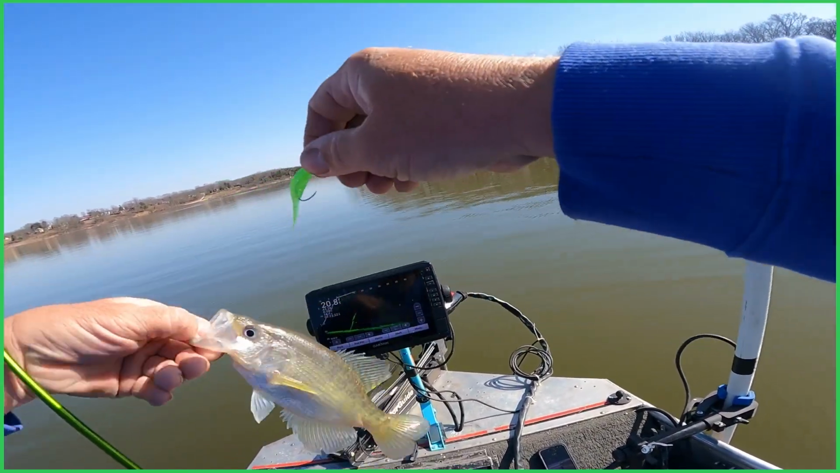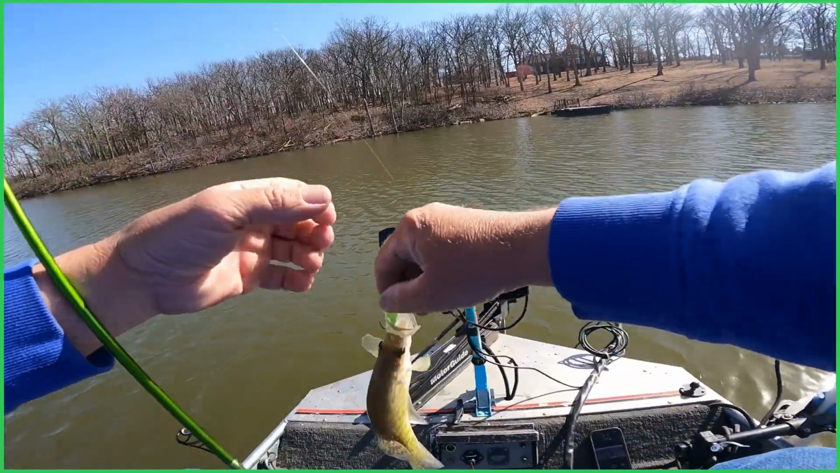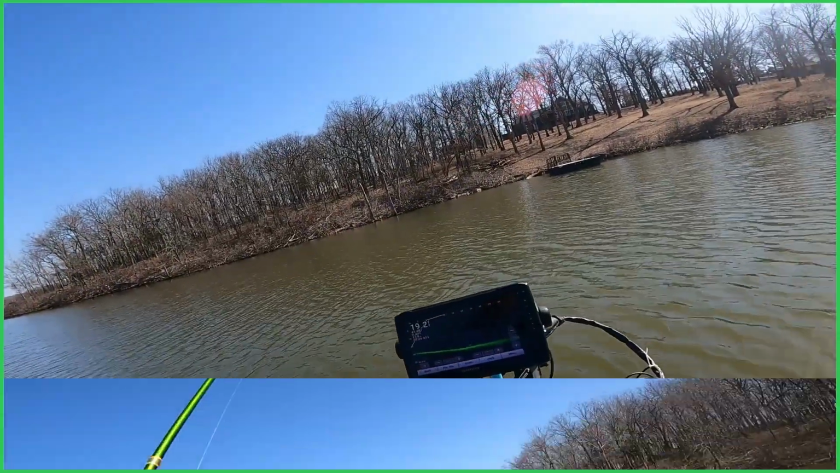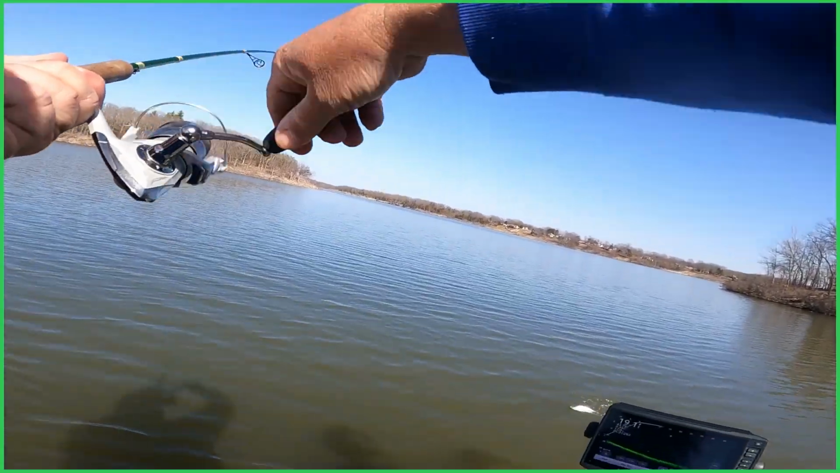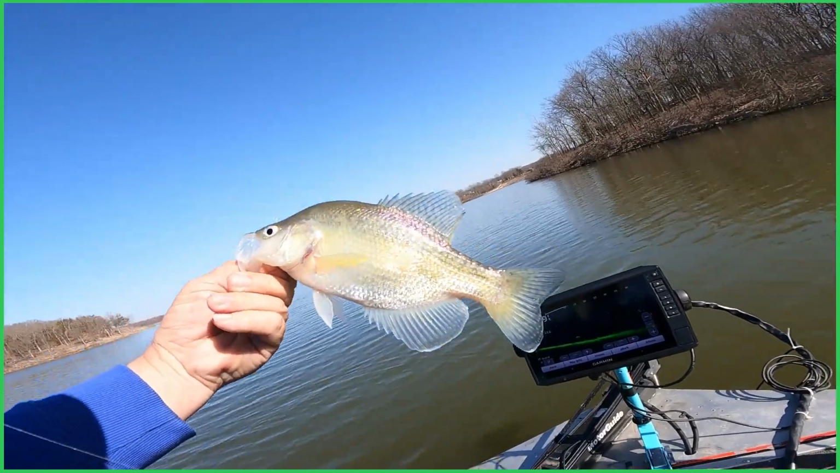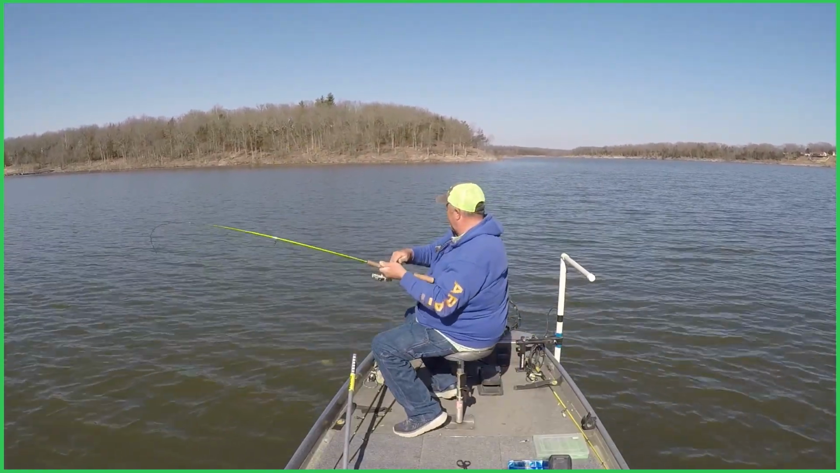Right under the boat. Got him. Nice crappie. Got you. Fine.